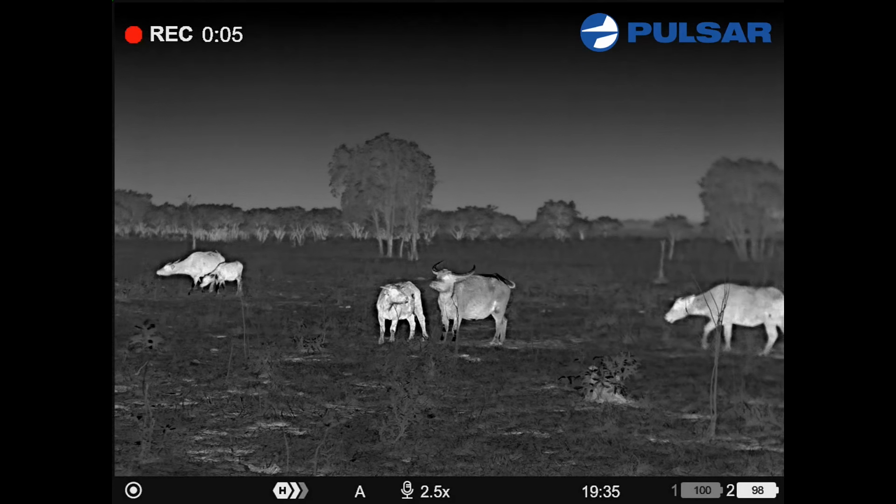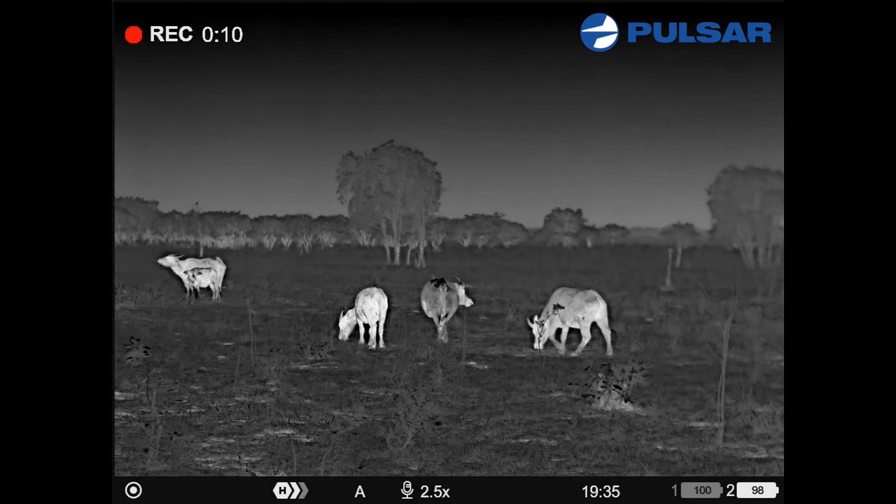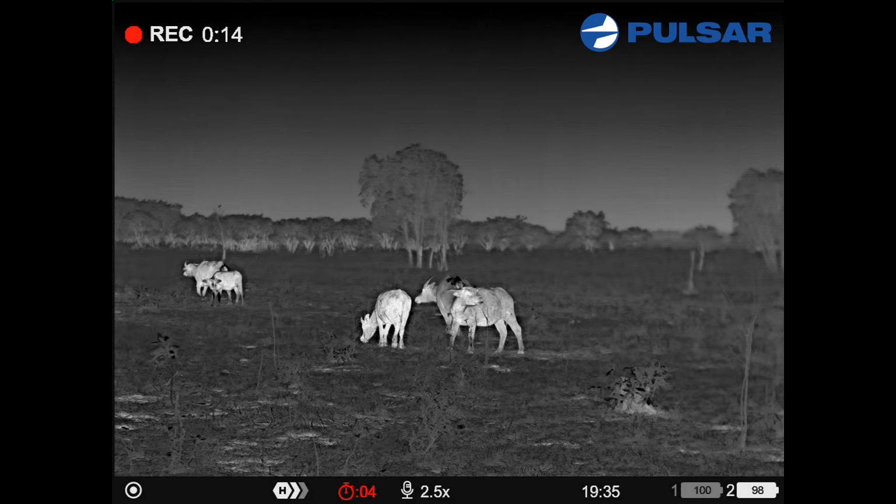What was interesting though, while these animals had us distracted, we had a wild dog come in behind us and lay down. So the stalk was on after these moved off. We went and had to play with the dog.